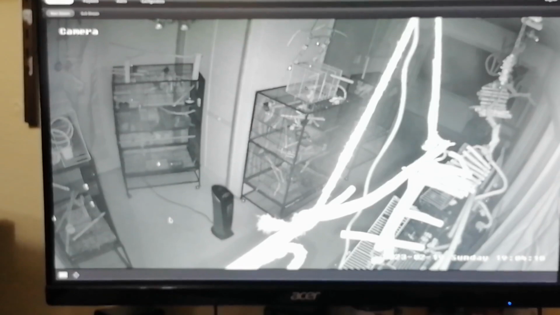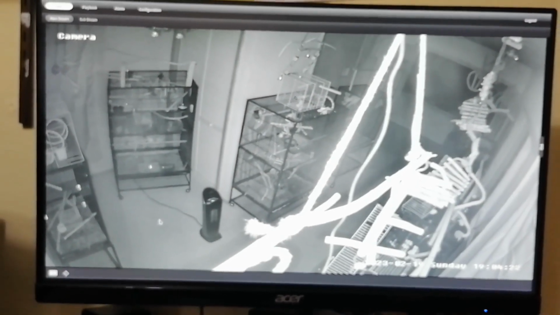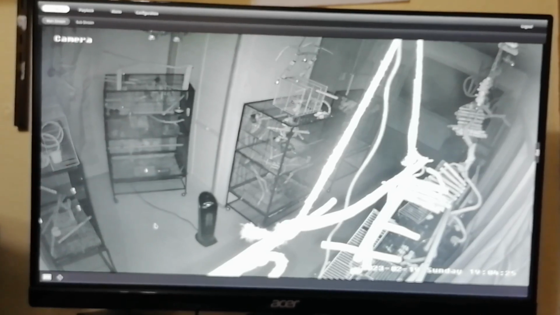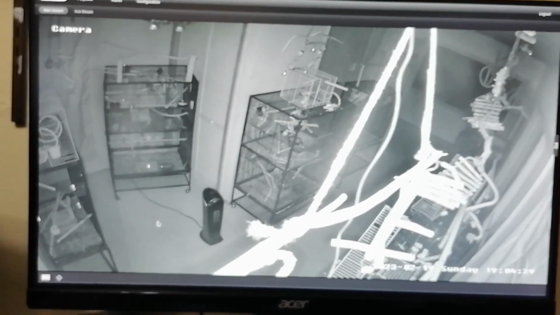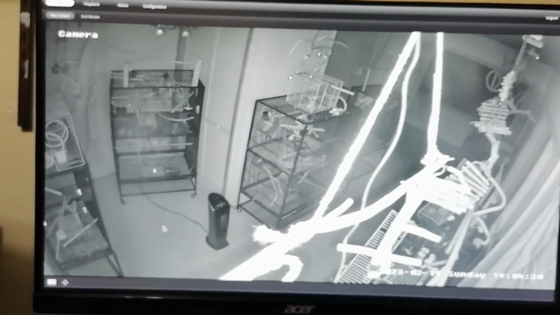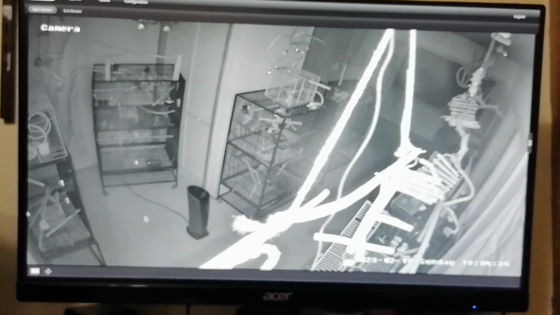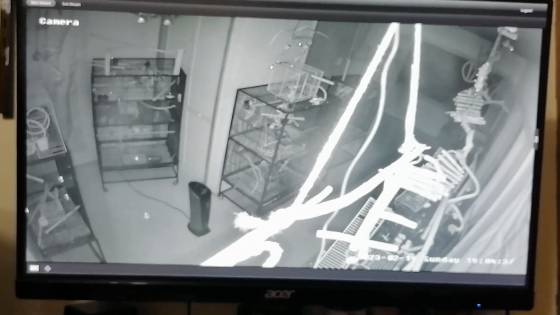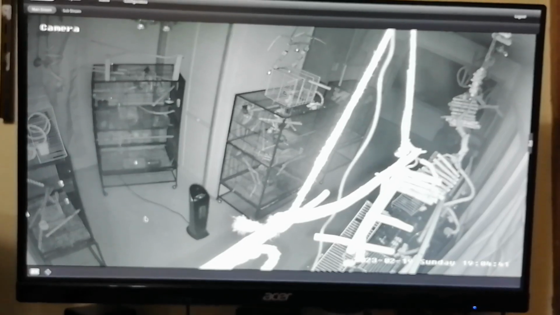But it's really neat. We're gonna get a better camera because this camera takes 12 pictures per second. Is that what you said? 15. 15 pictures per second, and we need one that does what? At least 24, 30 is preferable. 30 frames per second. So that would be movie quality. So we are going to get a different camera. So that is so neat.